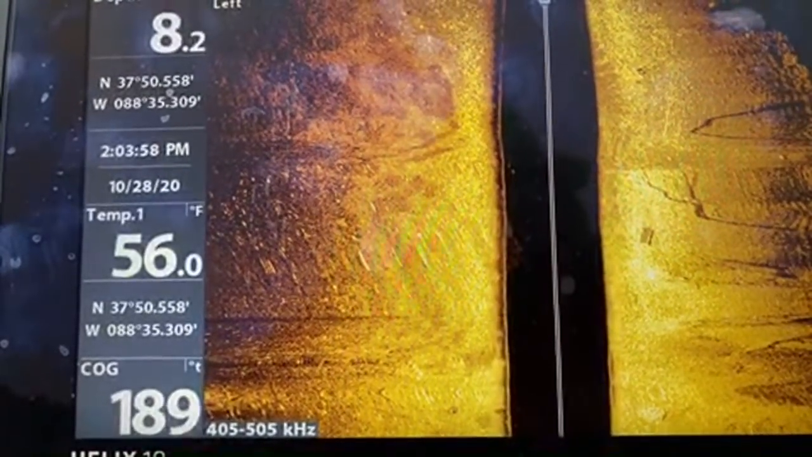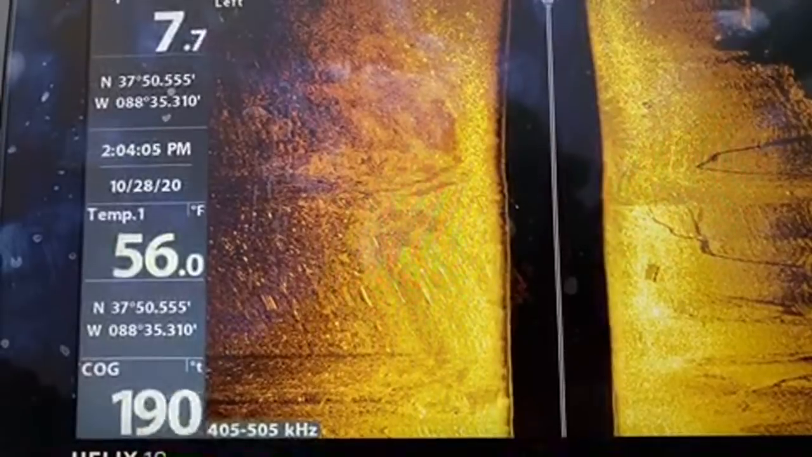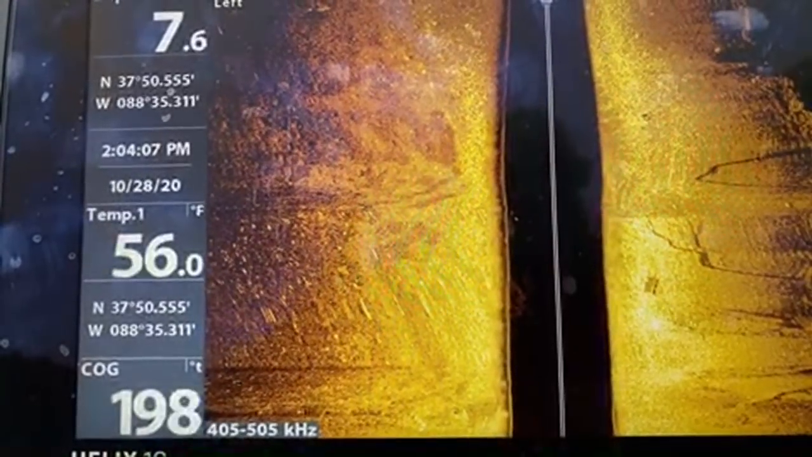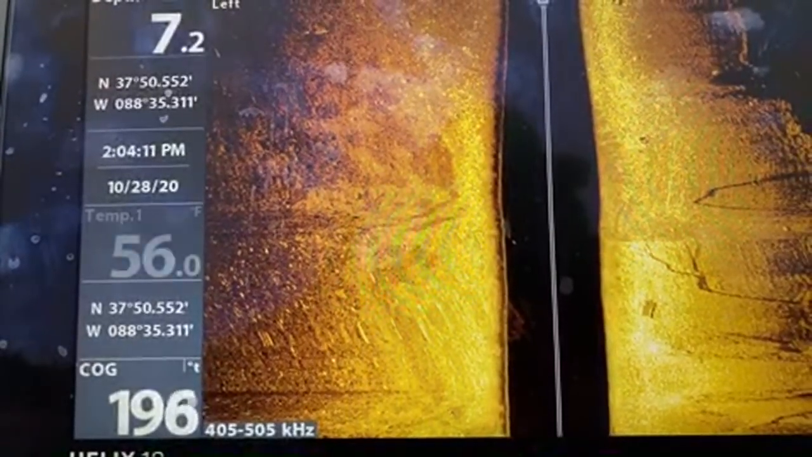Now, whenever I'm doing these searches, guys, I'm gonna do these live searches, and then I'm gonna mark the locations after I figure out what the heck happened to my card. There's nothing wrong with the system, it's just human error.